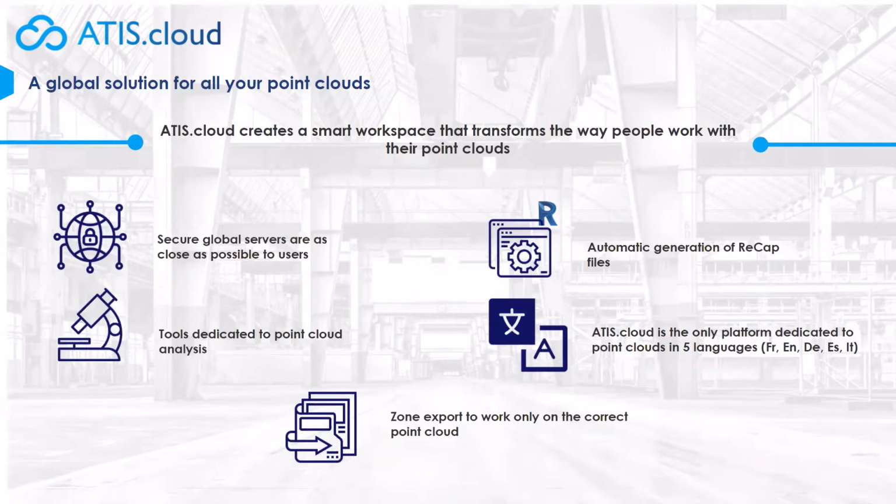You have a lot of tools on ATIScloud to work on your point cloud. We automatically generate recap files. Also, we are available in 5 languages, and we can add other languages if you want. And we can export lighter point clouds. When you're working on a project, you can export a part of it. It's interesting, for example, for the modeling team to work on its part to do the modeling.